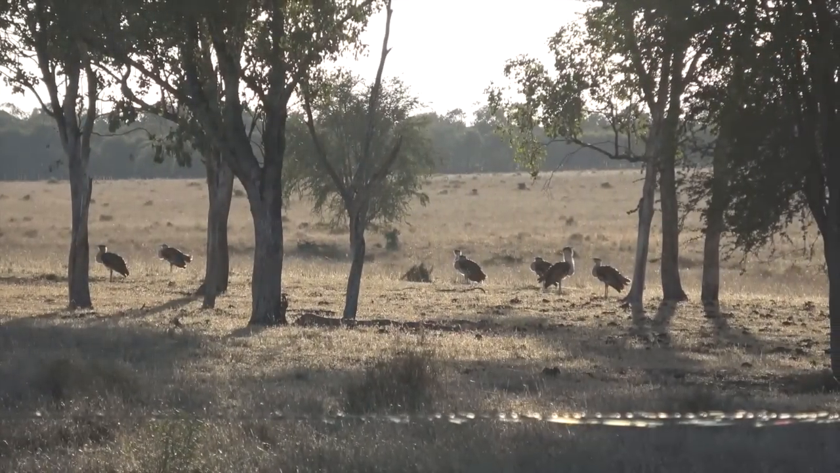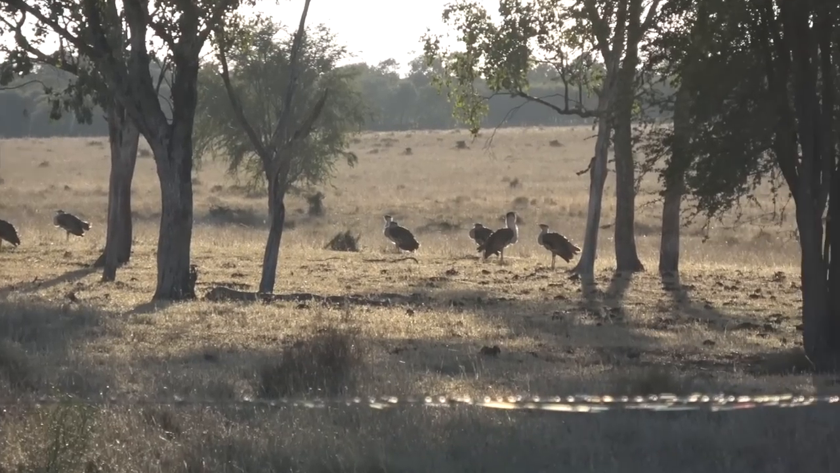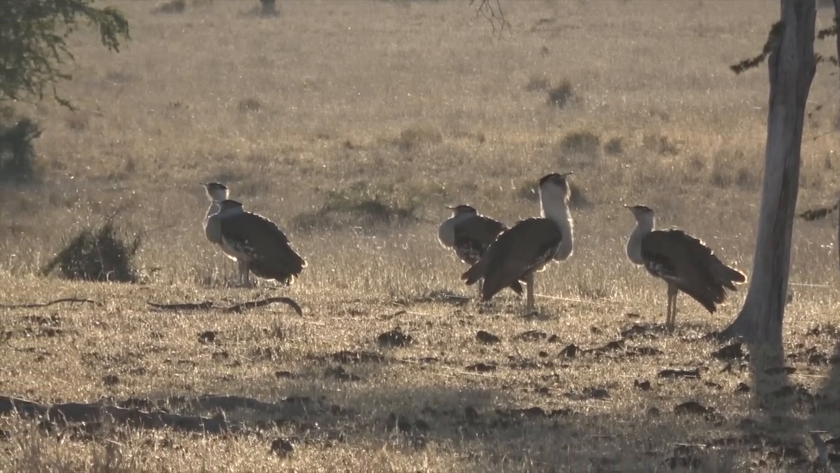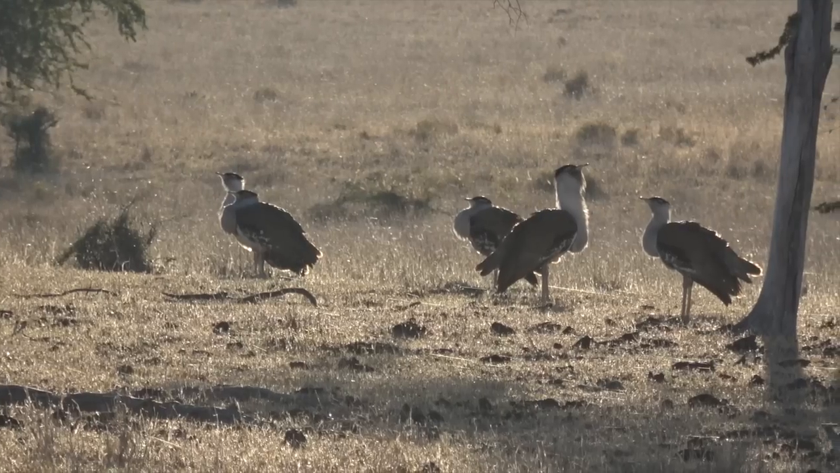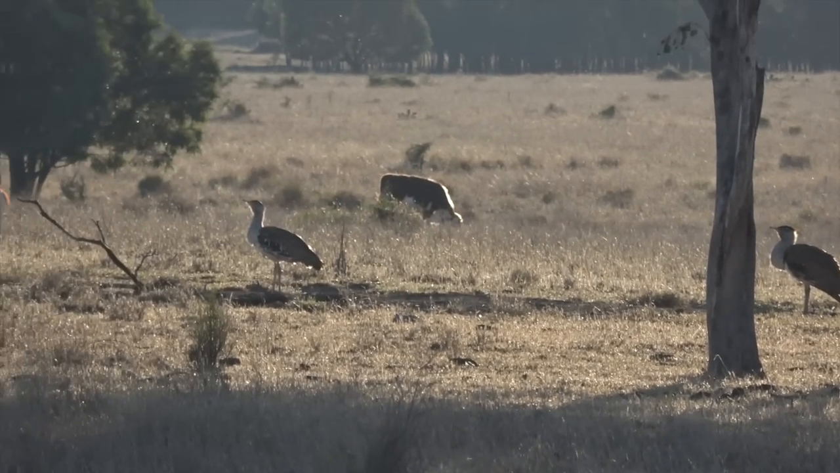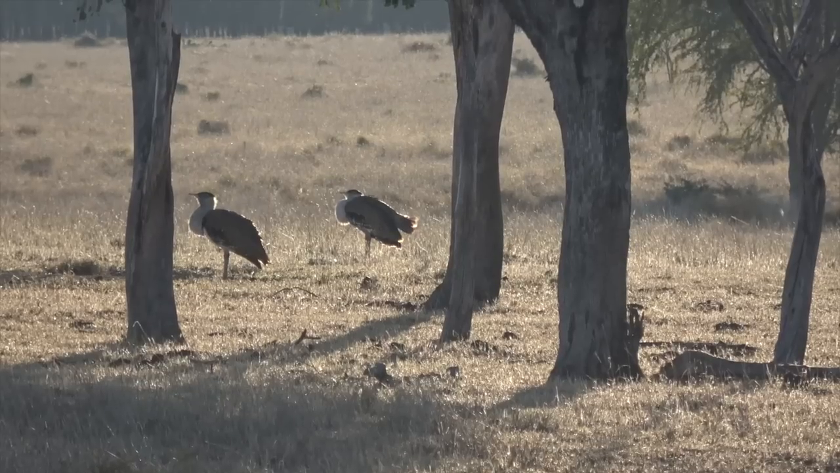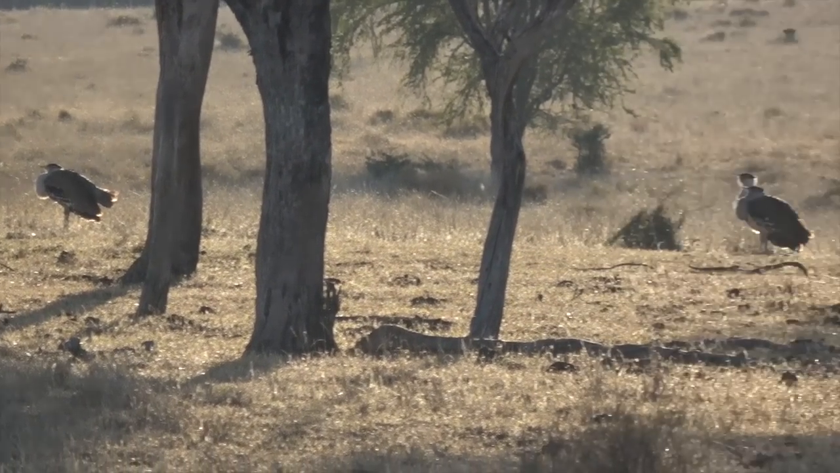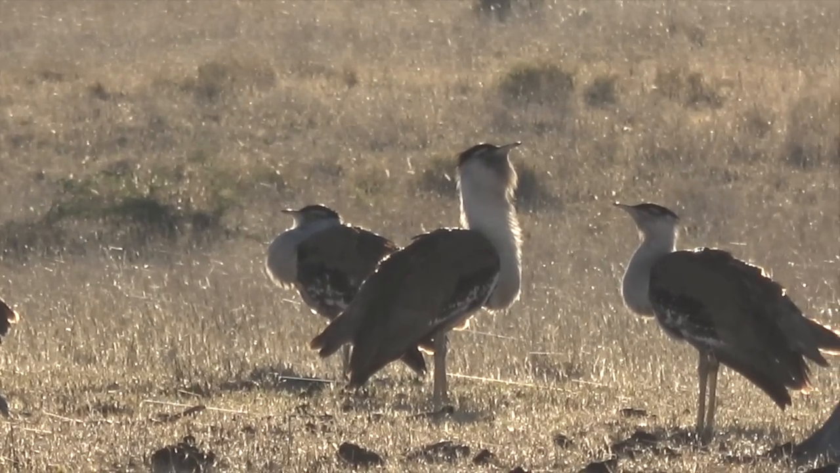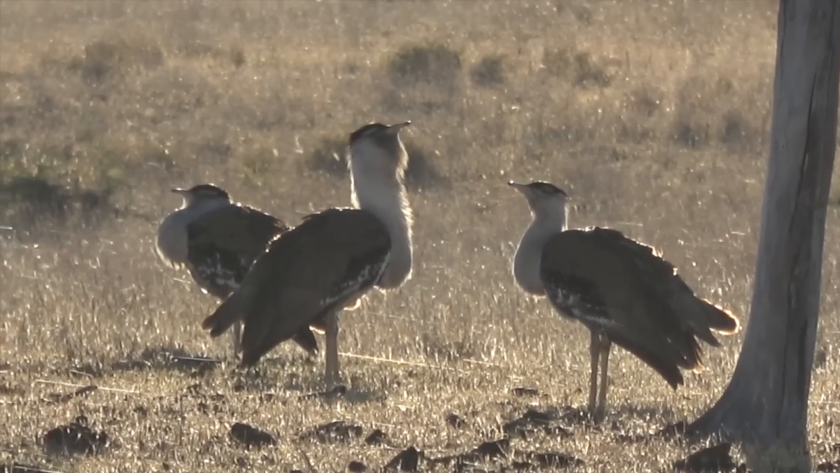So I'm driving down the track and I thought there was a mob of roos out there. It's the plains turkeys, all fluffed up in the cold, sitting in the sun trying to warm up. Cattle over here in the distance behind them. Funny birds. There's a big male there whose neck is all puffed up and crop hanging down.